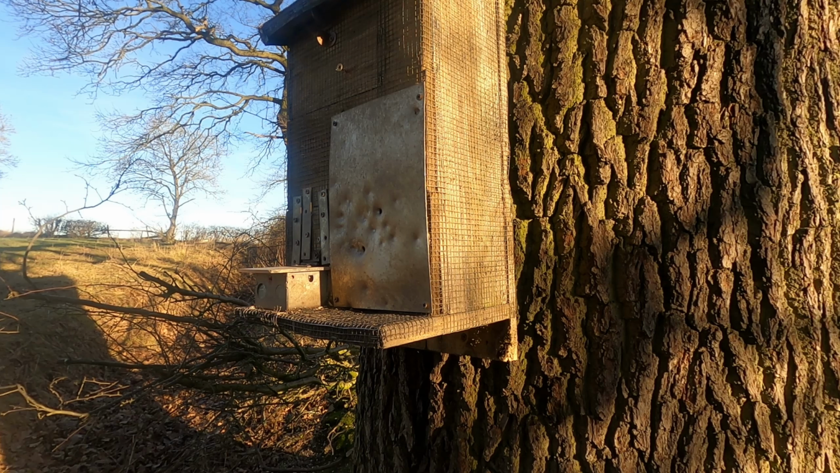While I was waiting for the greys to appear, it was nice just to sit and watch the woodpeckers doing what they like to do.